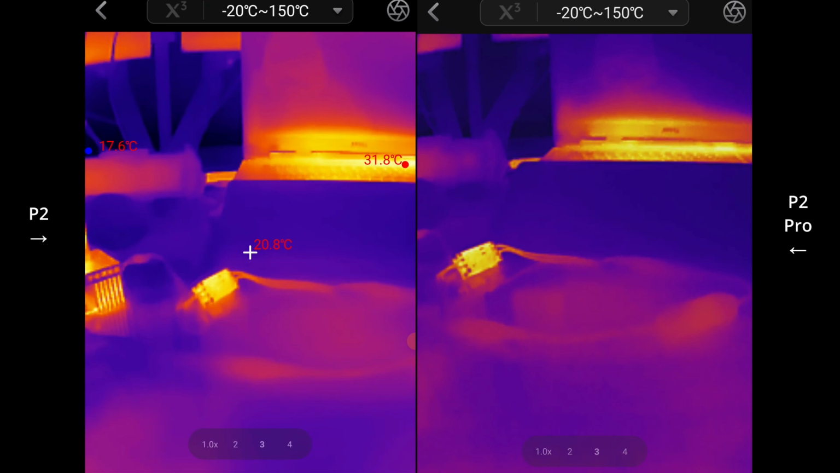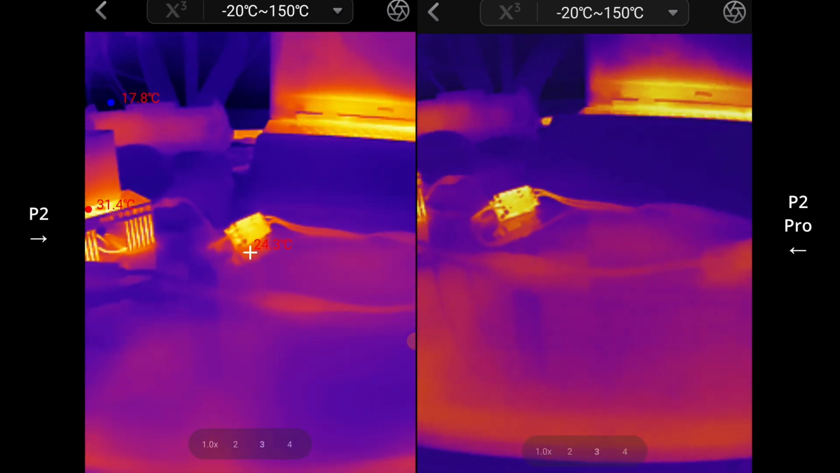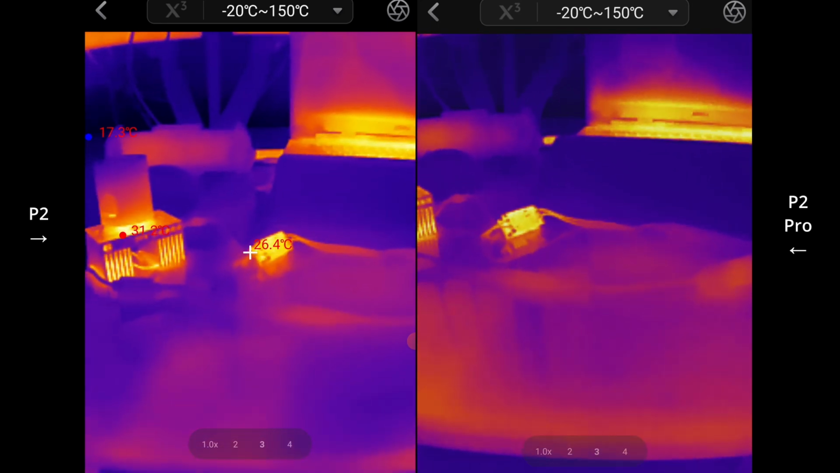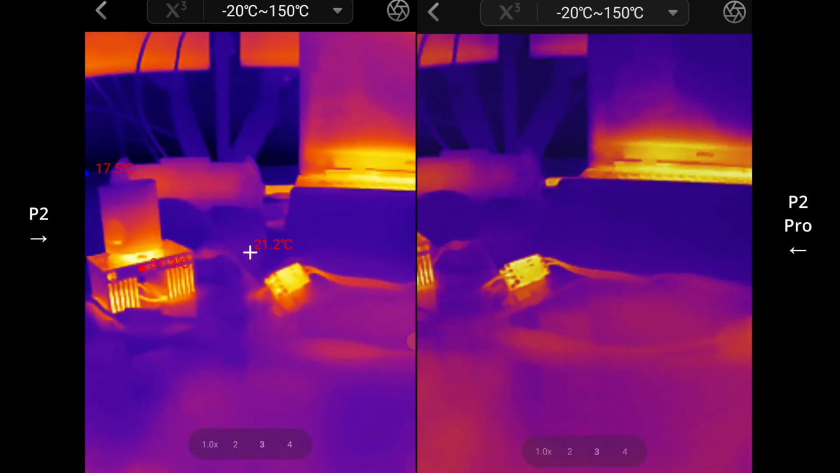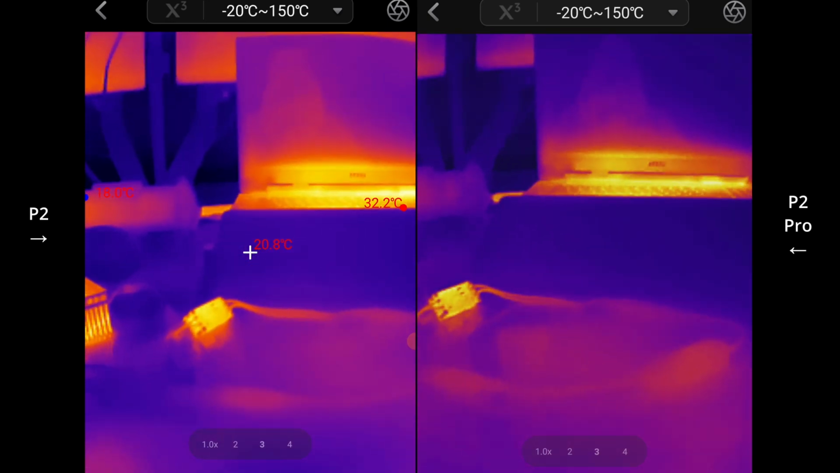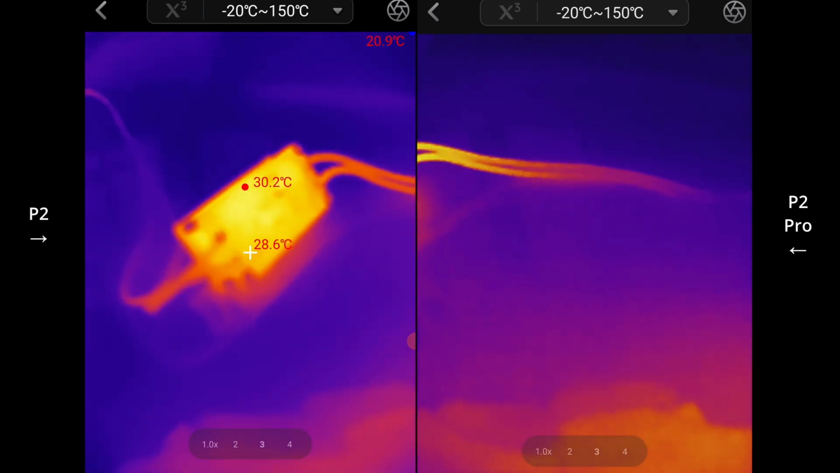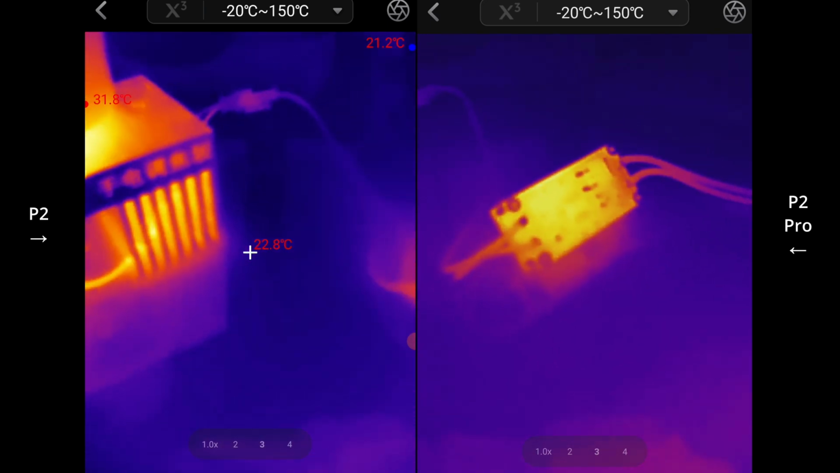Okay, so I've got the ThermalMaster P2 to the left, and on the right, the ThermalMaster P2 Pro. And just going up a little closer to some of this stuff here on the table.